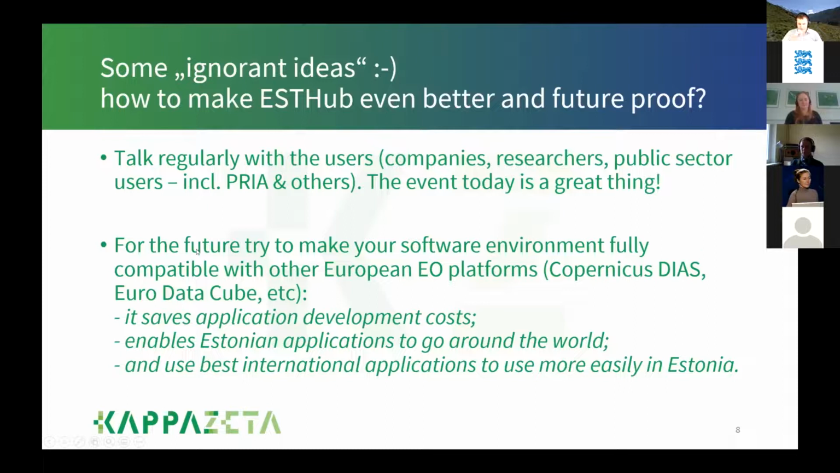Then, looking at the future, to make the ESTHub software environment ideal, it would be fully compatible with other Earth observation platforms. What I mean with this is, for example, now when we are planning this WMS service, we have a choice of making it on ESTHub or making it on a DIAS. And if the environments are very different, then to do a Europe-wide service or an Estonian service, we have to do double the development. And this is extra cost.